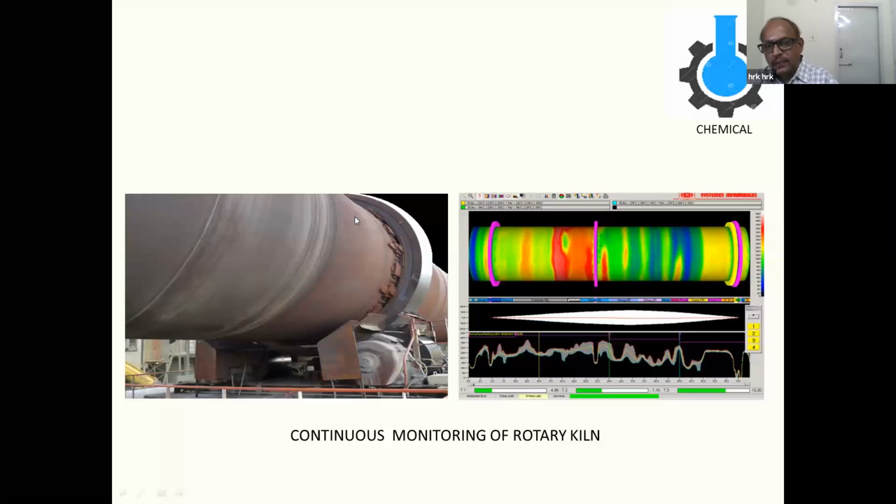In kilns also, in over processing and cement kilns, they have continuous monitoring of the kiln surface temperature, so that any changes in the refractory conditions let us decide the condition of the refractory thickness, and if there is a failure of the refractory, we can take corrective action. Nowadays, for any length of kiln and any process, we can have continuous monitoring of the surface.